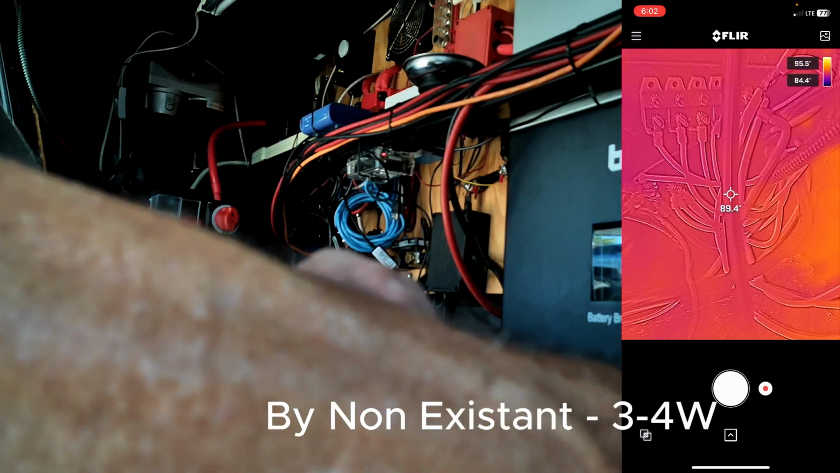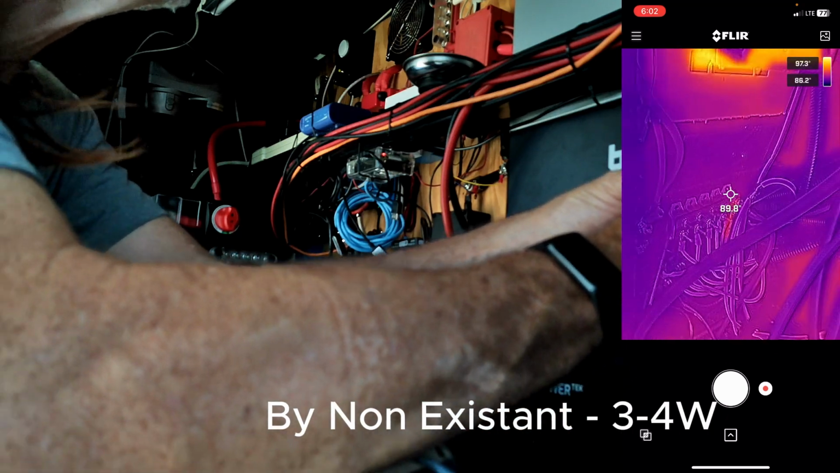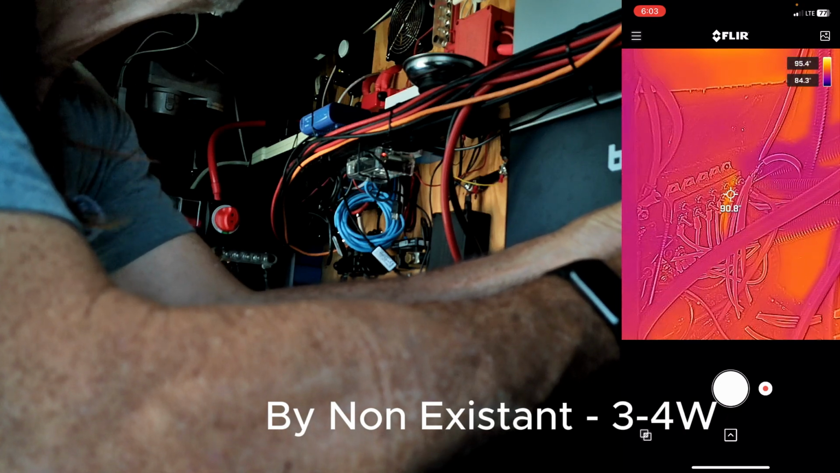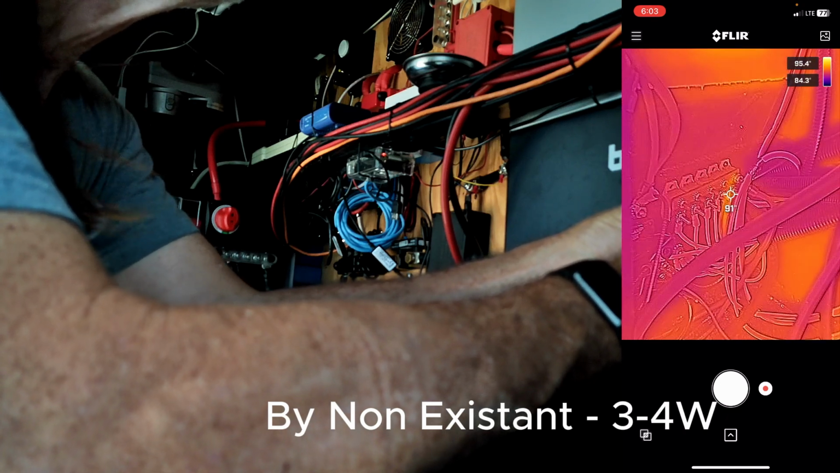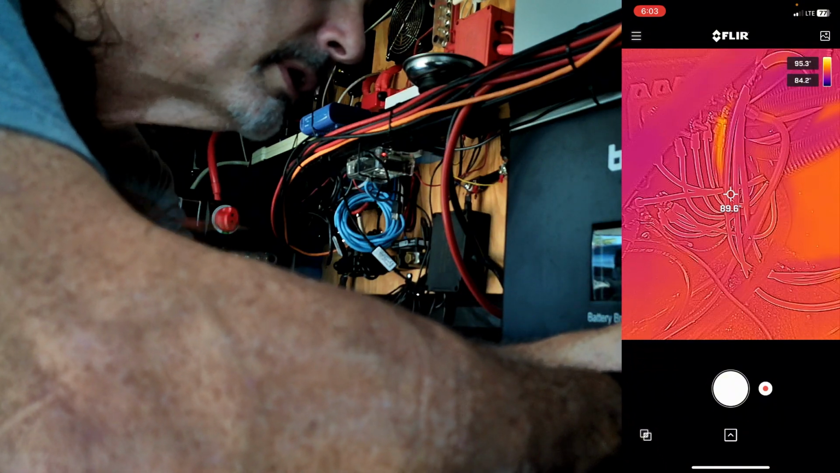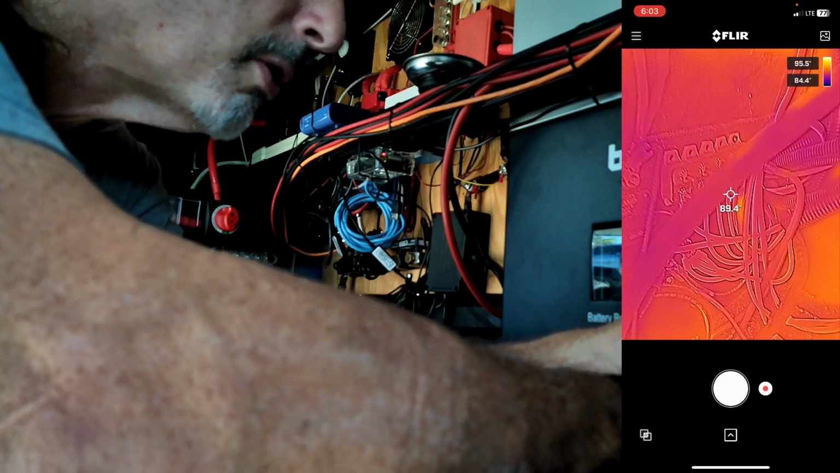This is my 12 volt wiring. It is interesting. I did see one wire in there that looks a little warm. I want to know what that is. That one right there, running at 90 degrees. It's a big wire. It goes somewhere. I'm going to have to figure out what that actually is. Not quite sure. Oh, I know what that is.